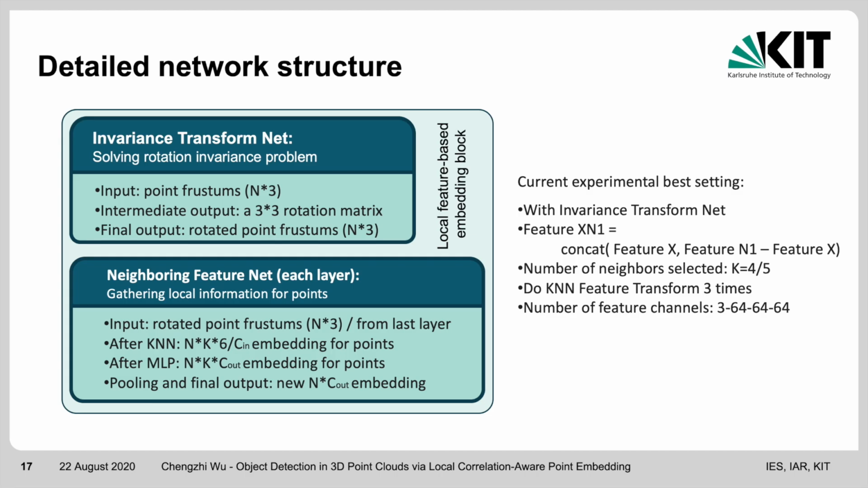At the same time, some original features of points could also be concatenated at appropriate positions in each embedding block. For each point, we select 4 neighbor points to compute the local feature. We choose 64 as the number of output feature channels of each local feature embedding subblock.